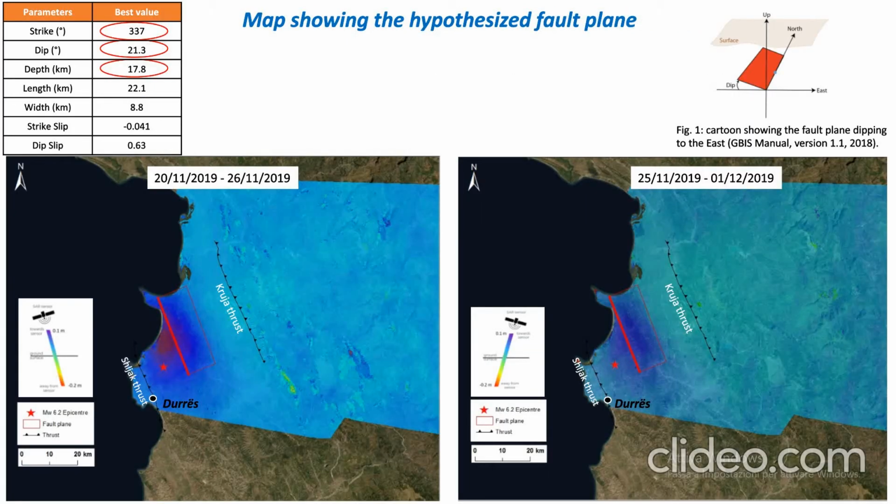So finally, here I reported the parameters of the fault that we agree to be around strike 337, around 21 for dip and almost 17.8 for the depth. So as you can see in these images, there's the plane of the fault, a fault that dips 21 degrees to the east.